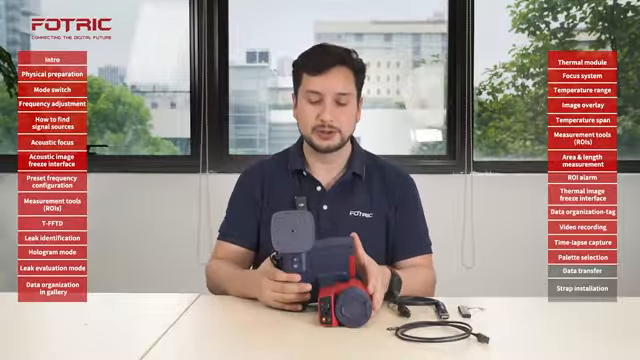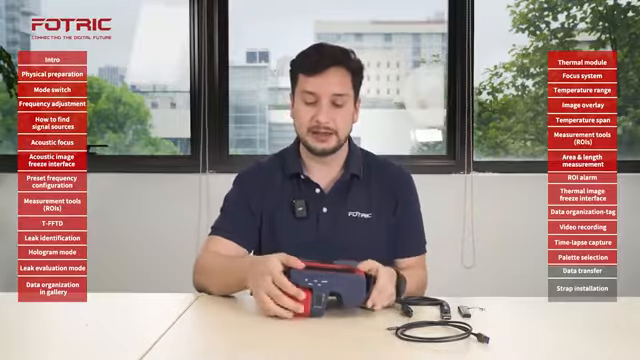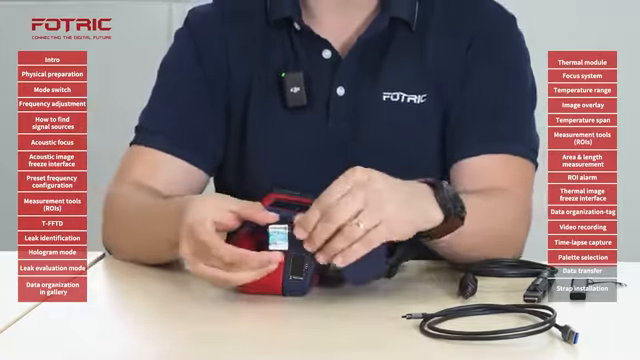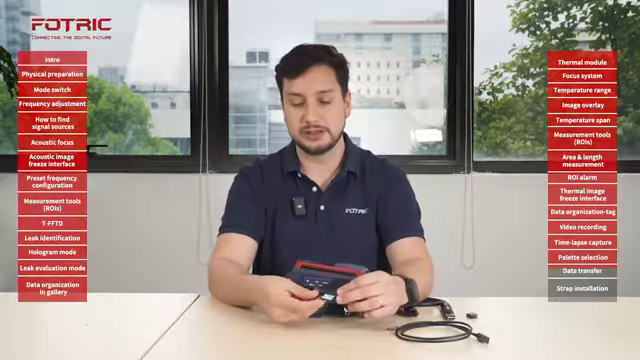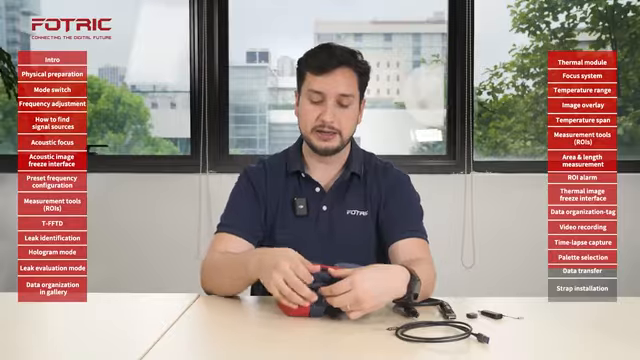After your inspection has been completed, you may want to extract that information back to a computer or a backup. To do that, we're going to go to the lower part of the camera. Over here, we will remove the area cover. We will press and remove the SD card. The camera will come with an SD card reader. I will plug it right there and connect it onto my computer to extract all the images and videos for the thermal and acoustic modules. Then I can insert it back in.